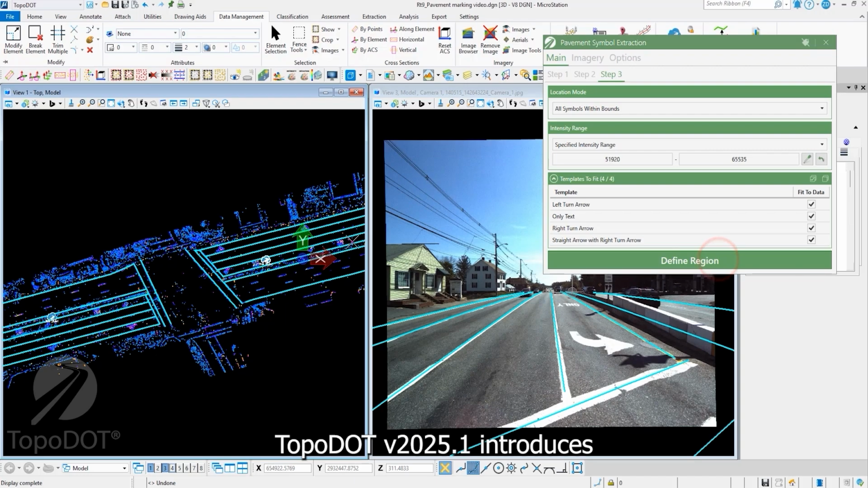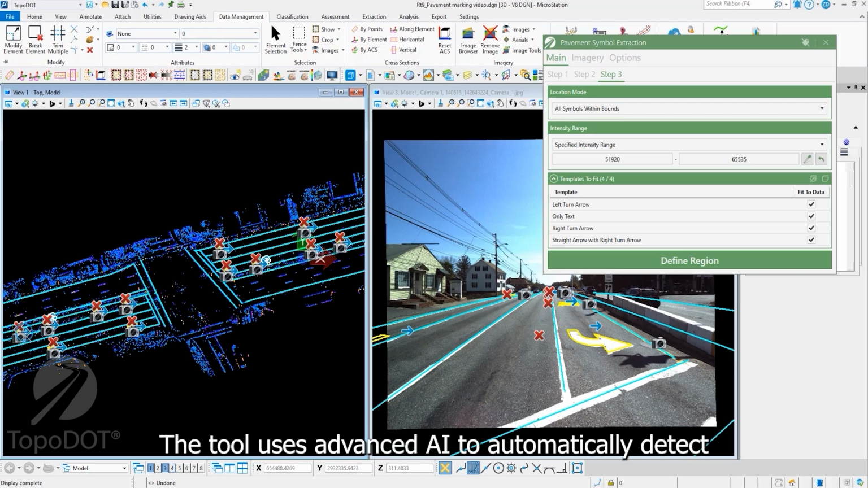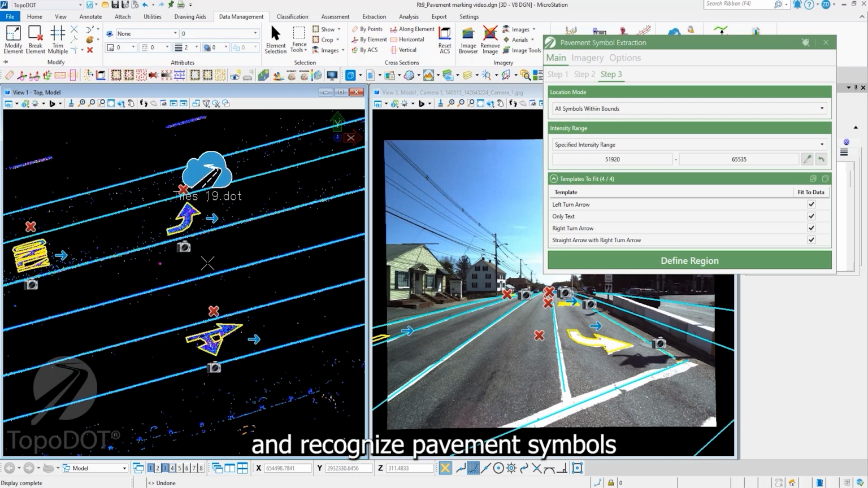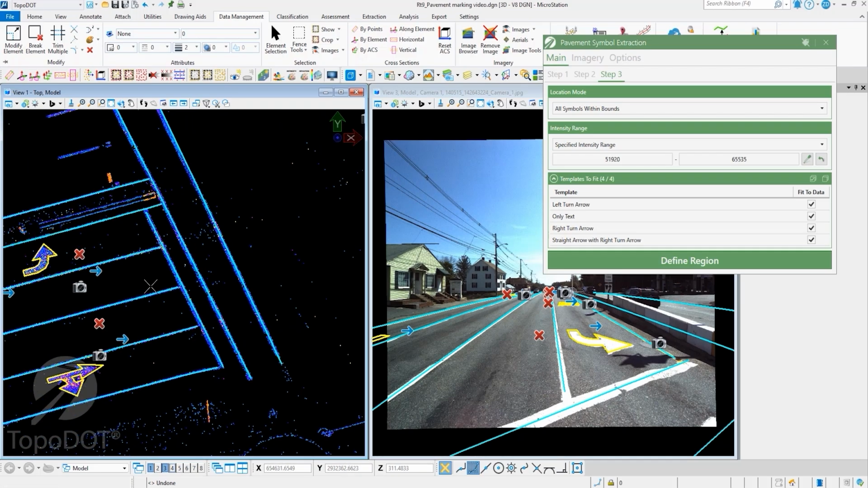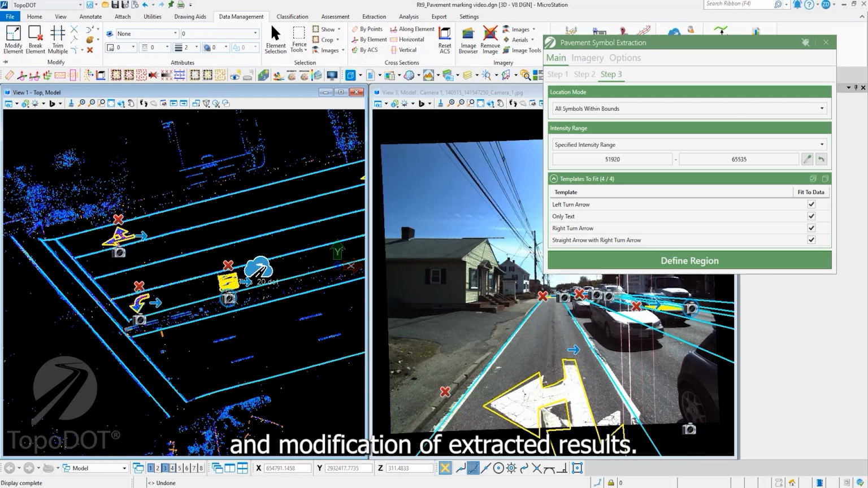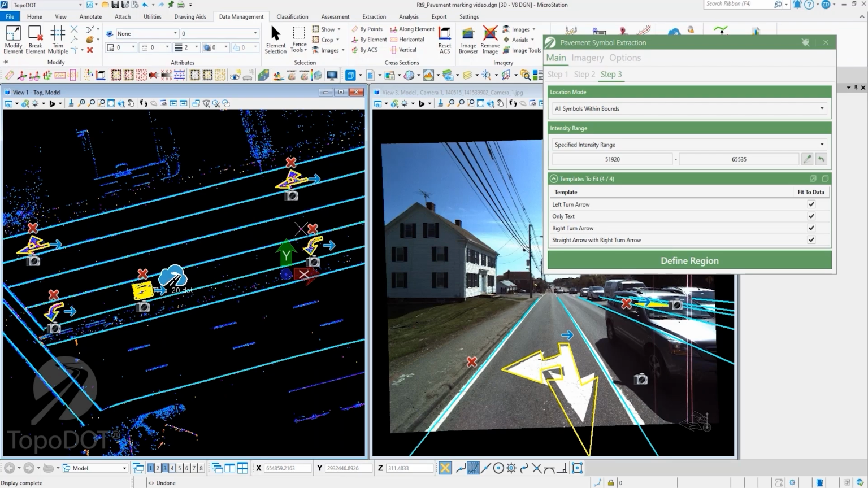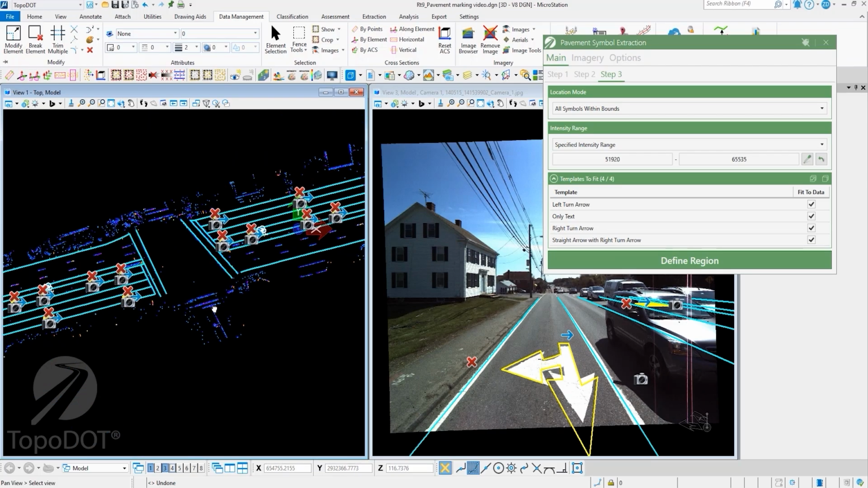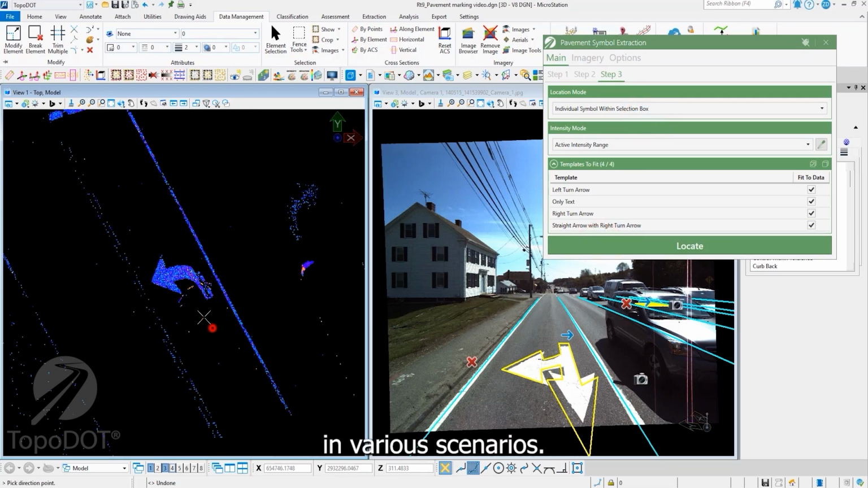TopoDOT version 2025.1 introduces the new pavement symbol extraction tool. The tool uses advanced AI to automatically detect and recognize pavement symbols within the defined region. Automatically load imagery for quick inspection and modification of extracted results. New interactive modes allow users to extract symbols in various scenarios.